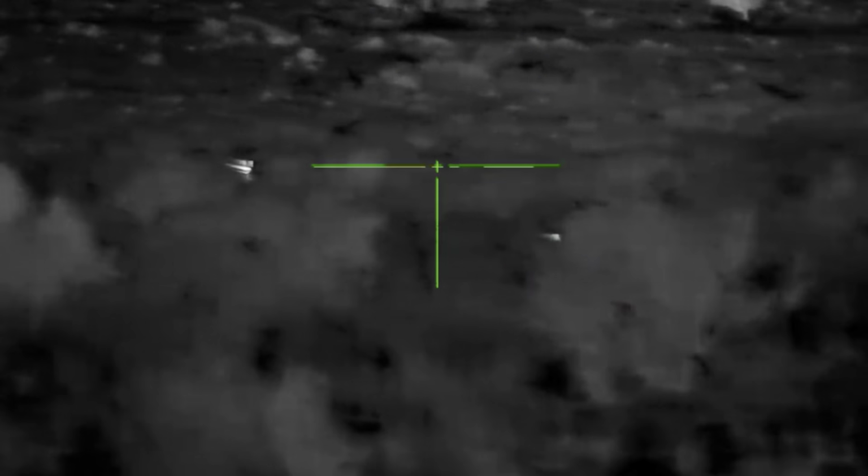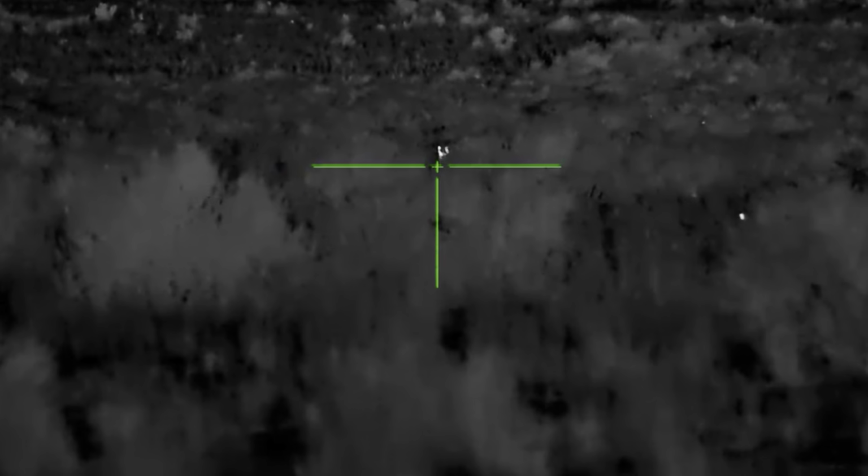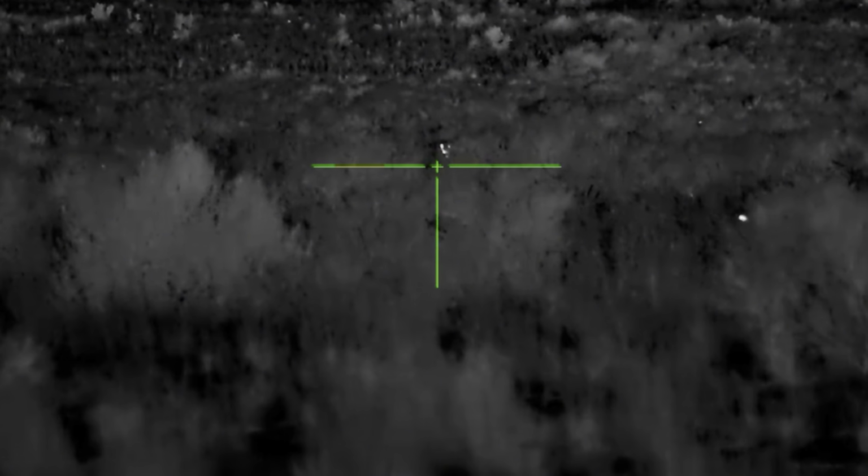Normally I would wait for a body or wide open shot. This coyote was close enough where I just decided to take the shot.